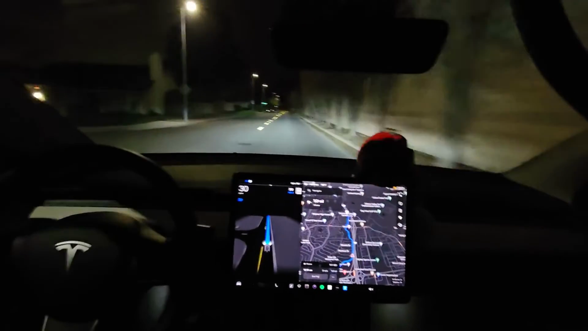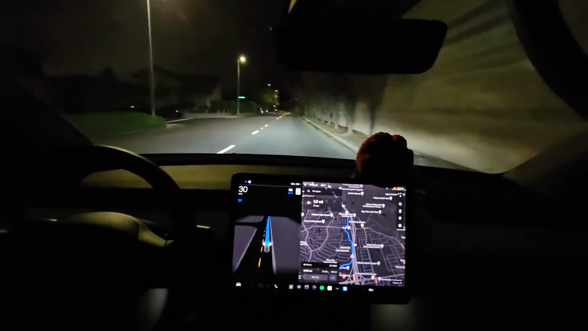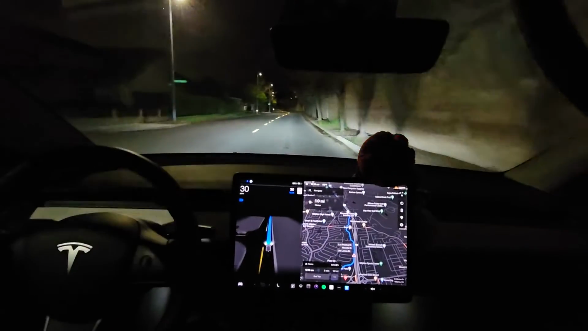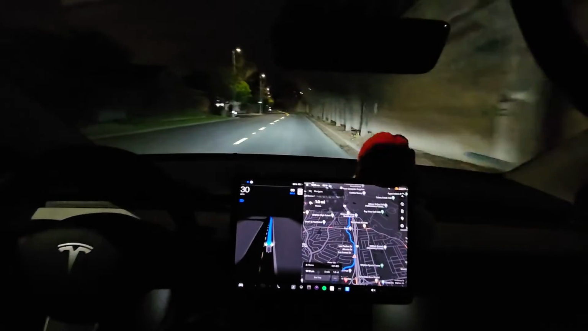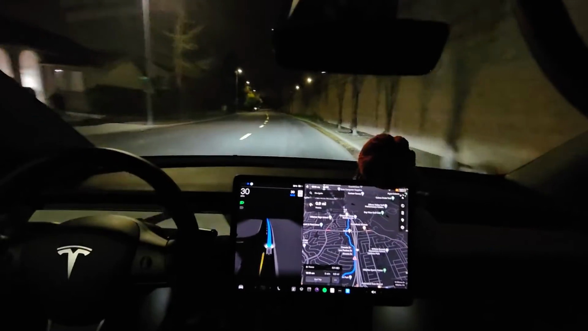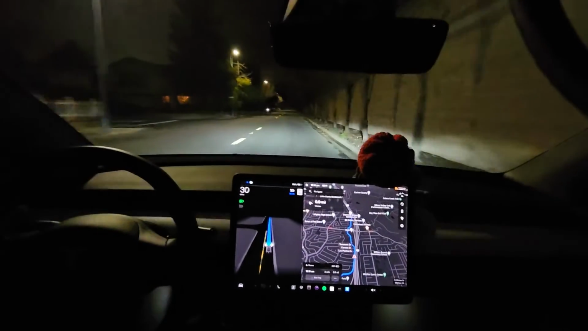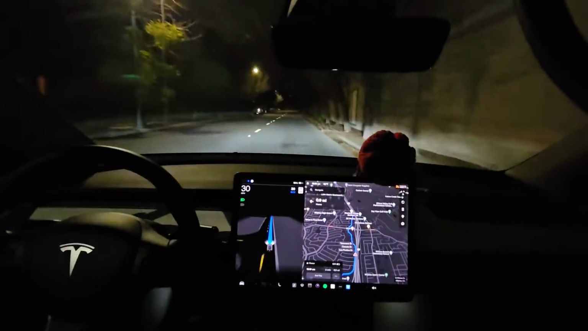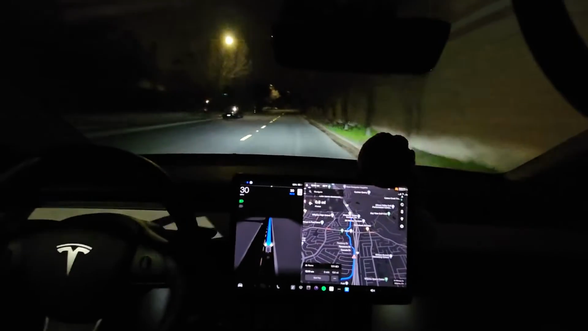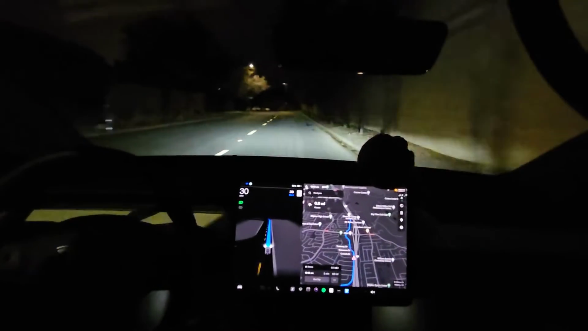You just need to know its limitations, what to avoid. Most normal roads it'll work fine. Again, some of these things are random cases. Don't let it drive in the parking lots, right? Don't let it do U-turns. It's still not good enough to do U-turns.